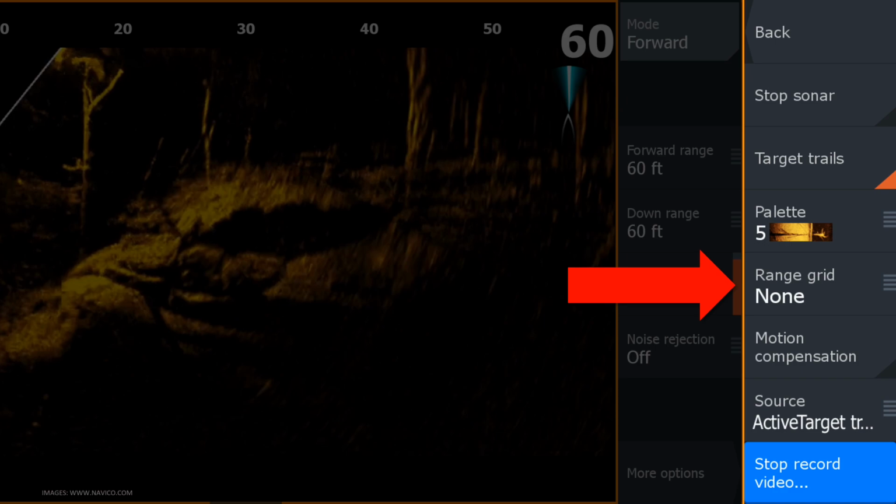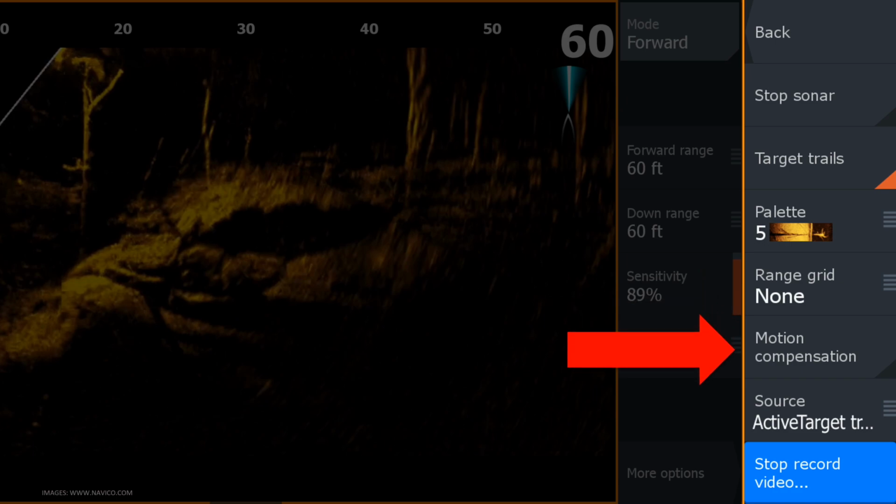I like it when I want to know how far I need to cast because it gives you that quick reference. But if you want to see the way structure lays out, it can clutter up the screen. So sometimes it's nice to have that off as well. Next is motion compensation. That's going to help us out when we're in rougher water, stabilize the image.